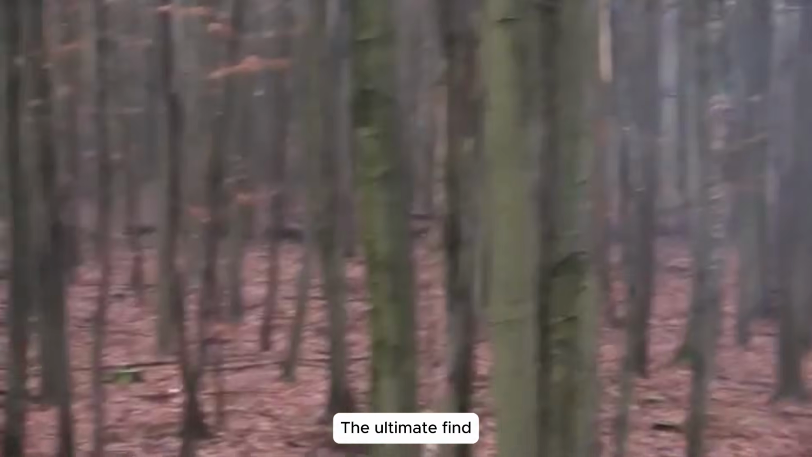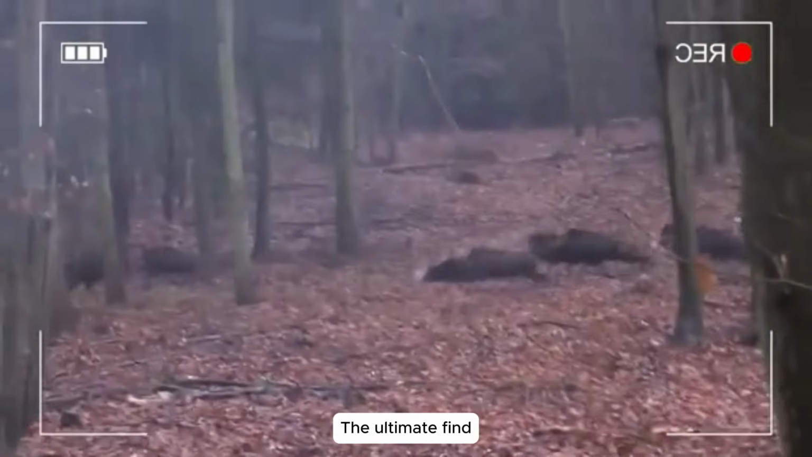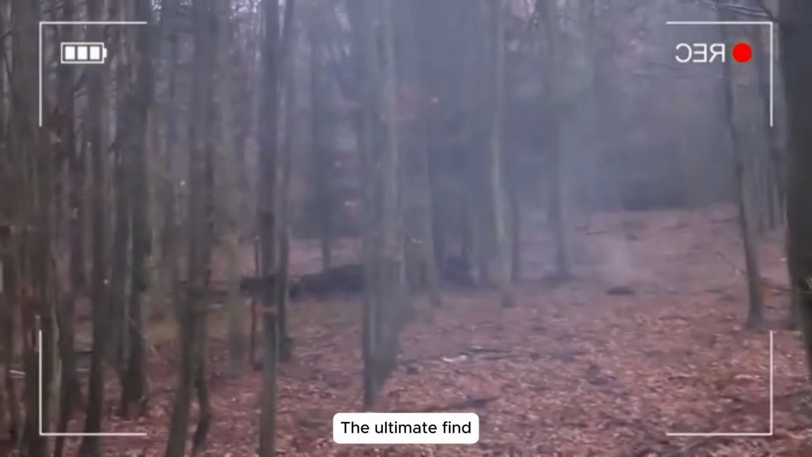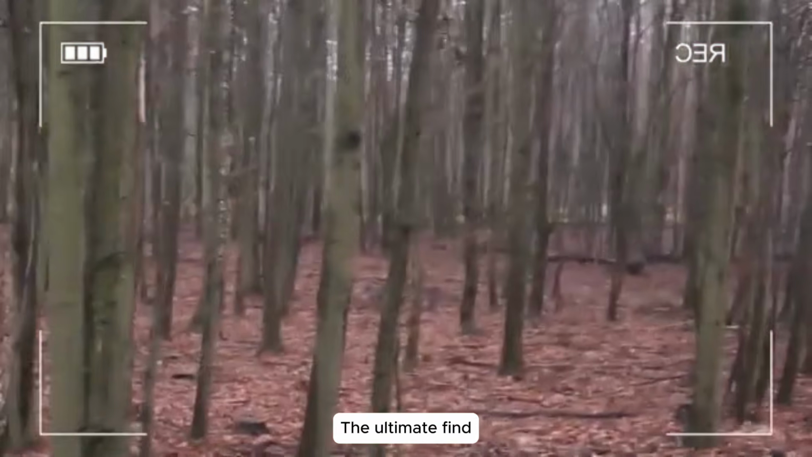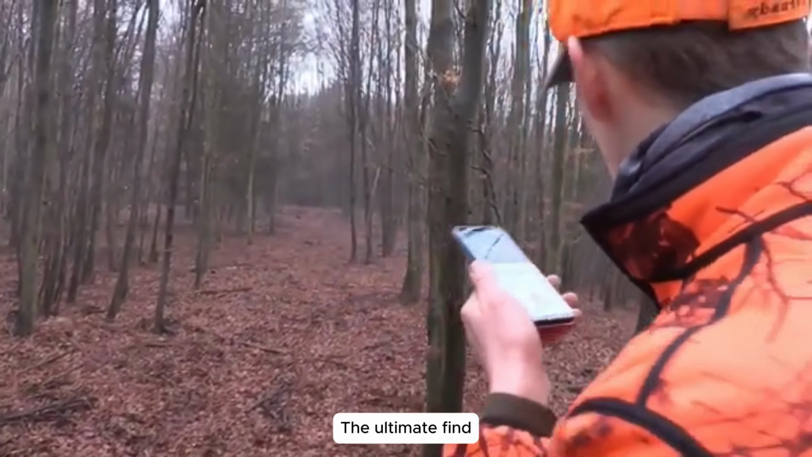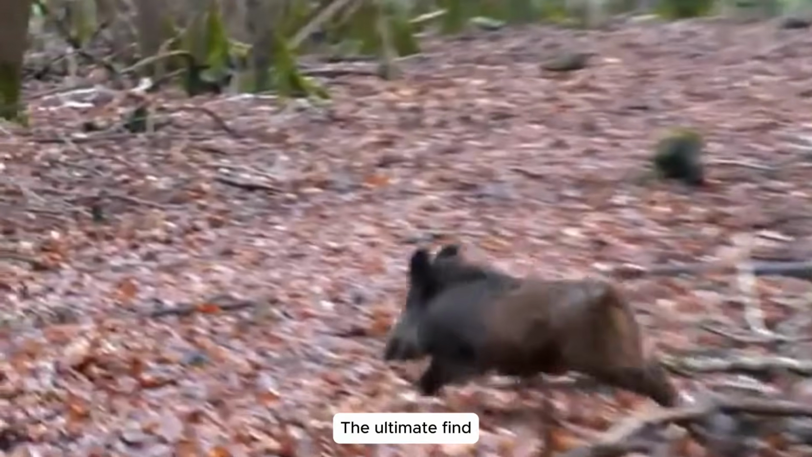Thermal scope hunting. Beneath the moonlight, we fanned out across Hessen's fields, assigning positions with surgical precision. In the livestock grazing fields, my thermal scope locked onto a massive boar. Shots rang out, dropping some instantly while others scattered. Each hit brought us closer to reclaiming the land.